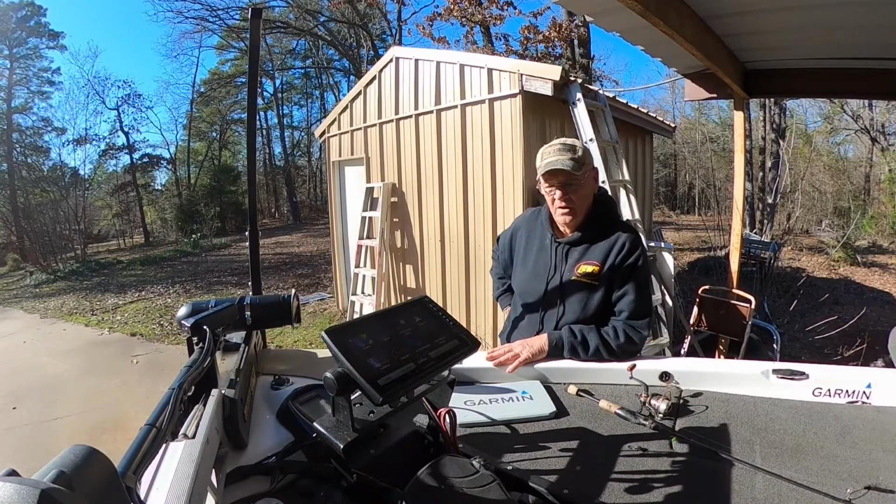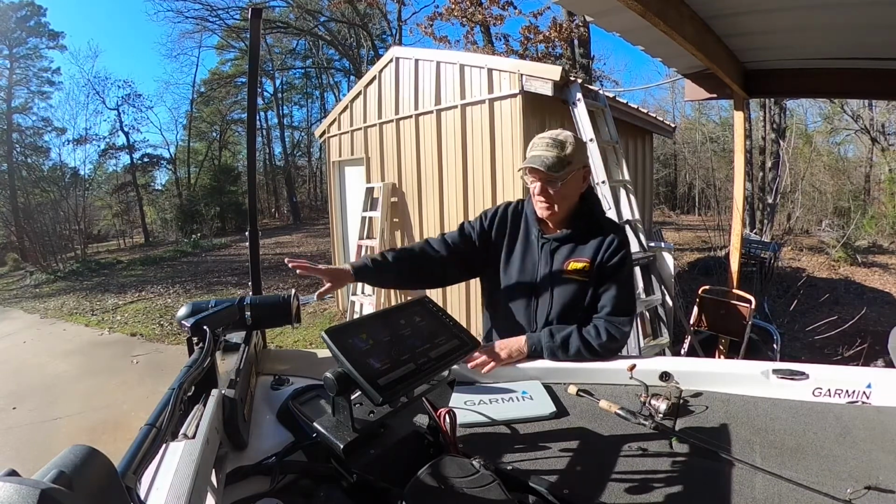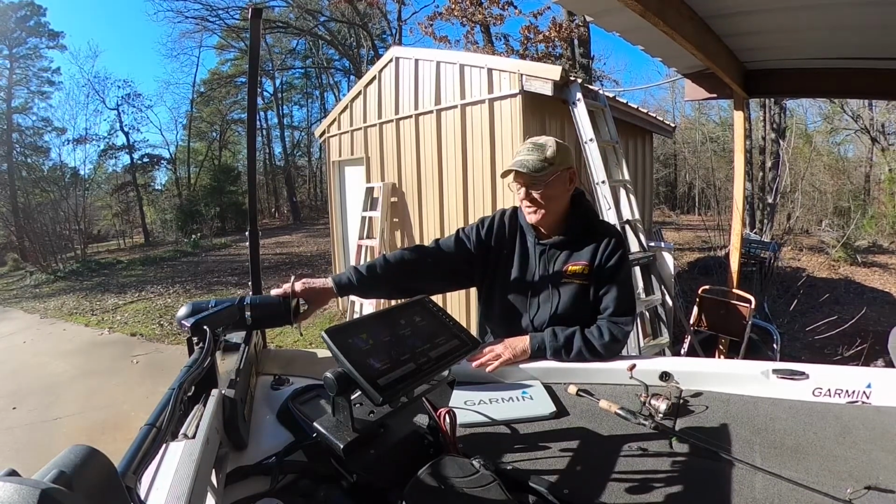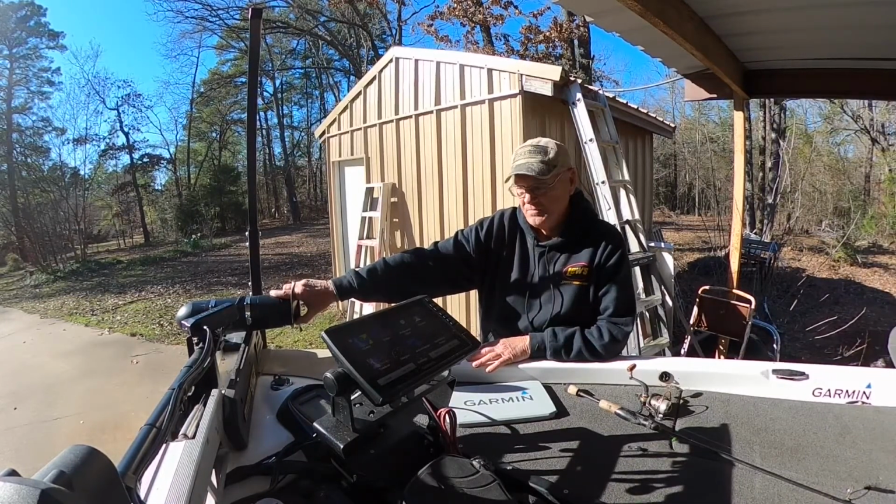So I went out to a little deeper water and was able to locate a huge school of crappie. A couple of pieces of equipment I want to mention that I have. One is this Minn Kota Ultrex trolling motor. Couldn't do without it. It's got the spot lock feature, and it's just like dropping an anchor when you find the spot that you need to be.